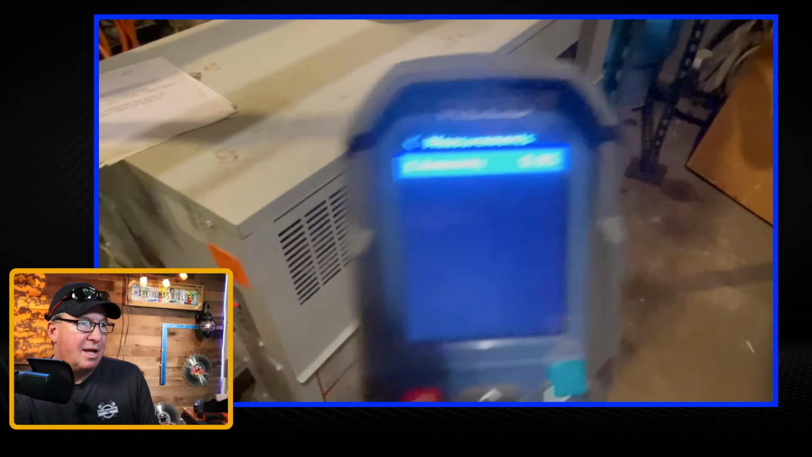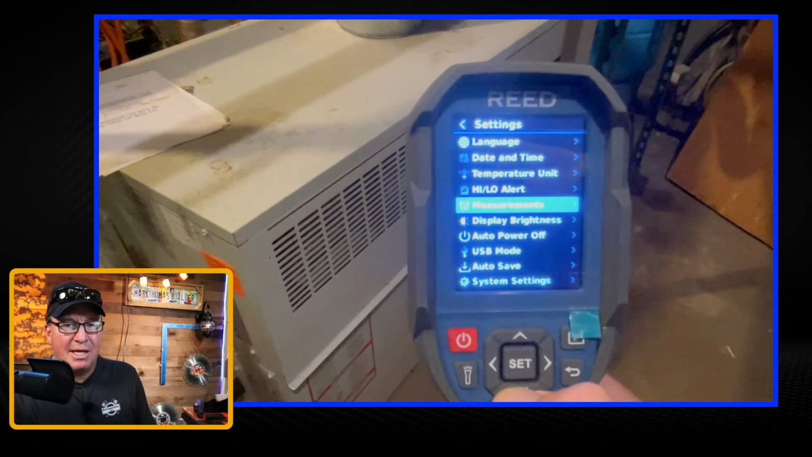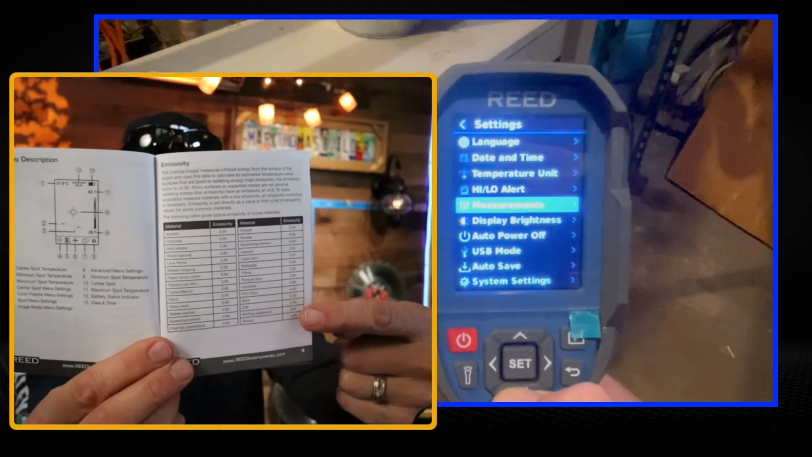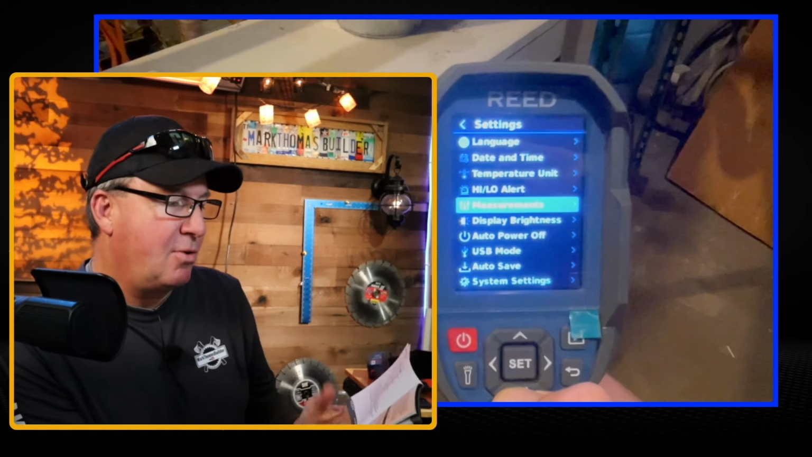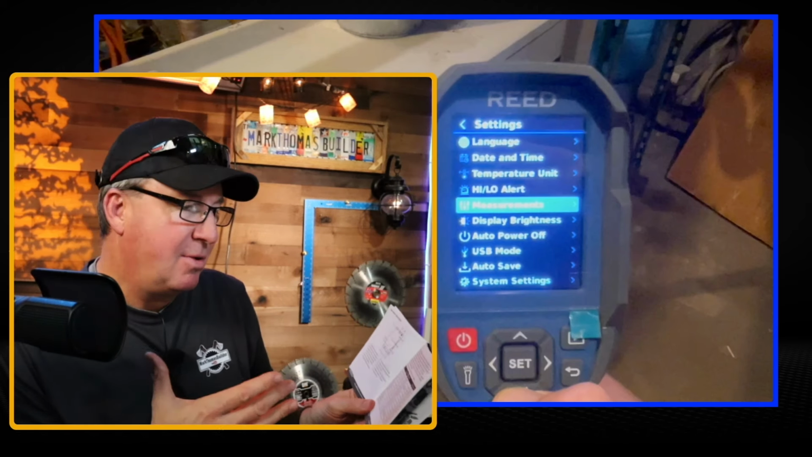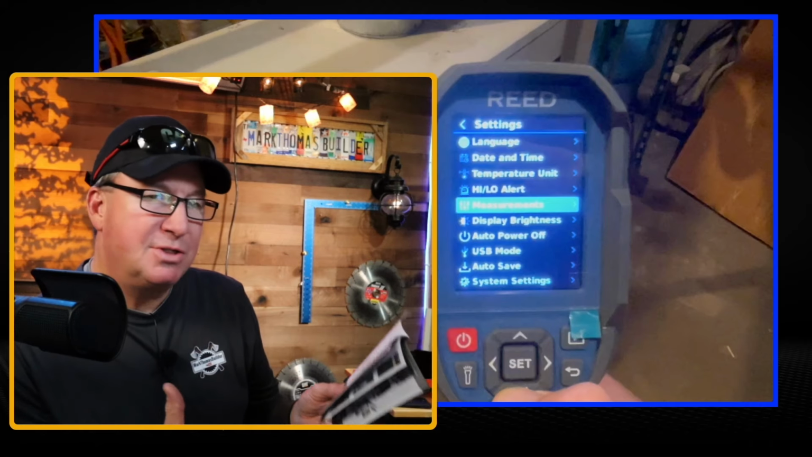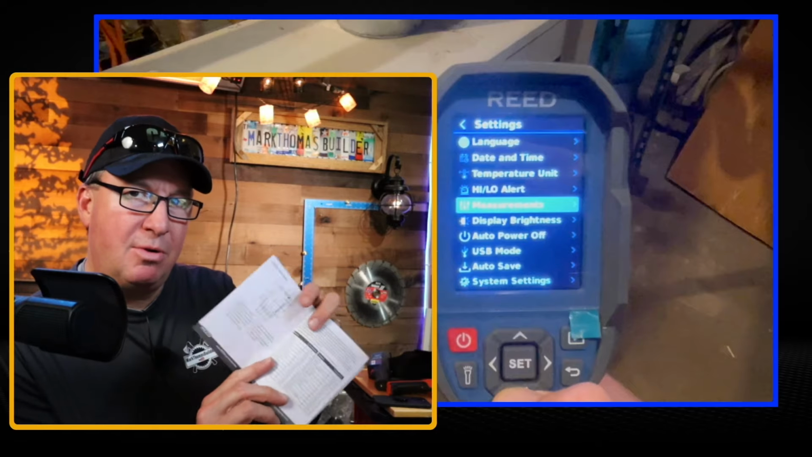This one right here, emissivity, is something that is not really easy to explain. I'm going to just pause it a second. It has a whole page dedicated to it in this booklet right here. It explains all of it right there. It has all the different ratings, basically talking about the type of surface and the shinier surfaces, the type of energy, the infrared energy from the surface. So you can change that number depending on what you're measuring.